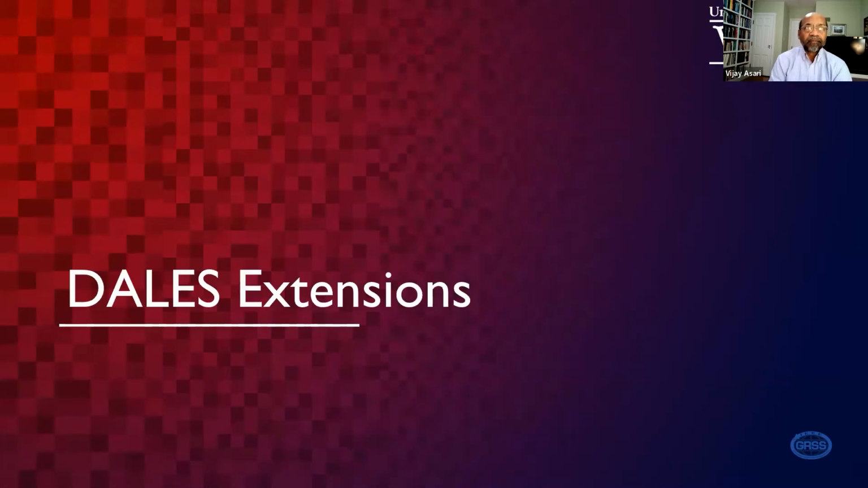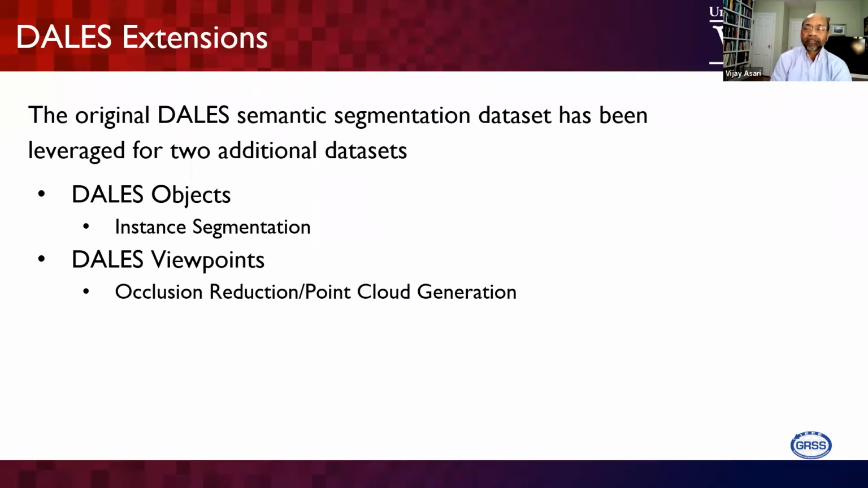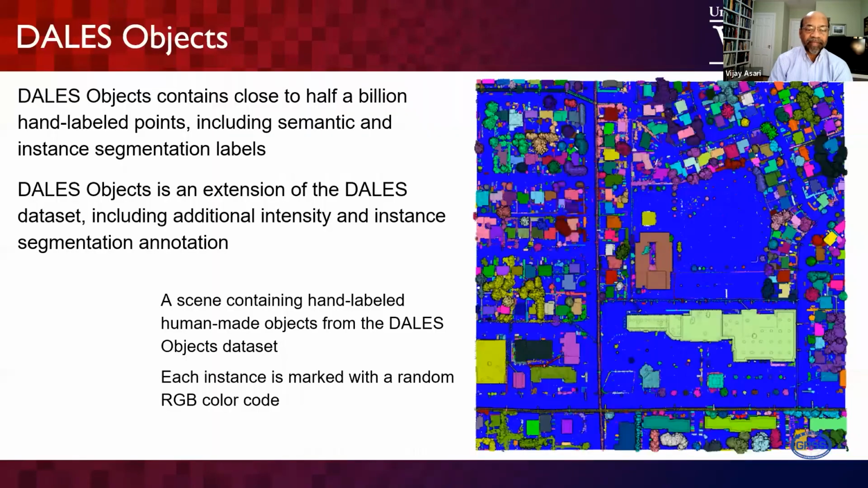And beyond that, we did some extensions of DALES. We developed two more datasets, DALES objects and DALES viewpoints. First, I talk about the DALES objects, which is meant for instance segmentation. Instance segmentation means the class label, not the point-wise labeling. That is one of the needs in our projects, where we need instance segmentation. So we need to develop an instance segmentation dataset.